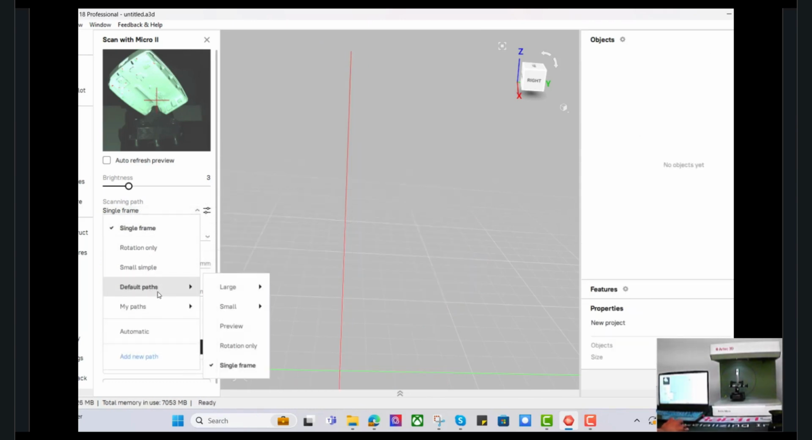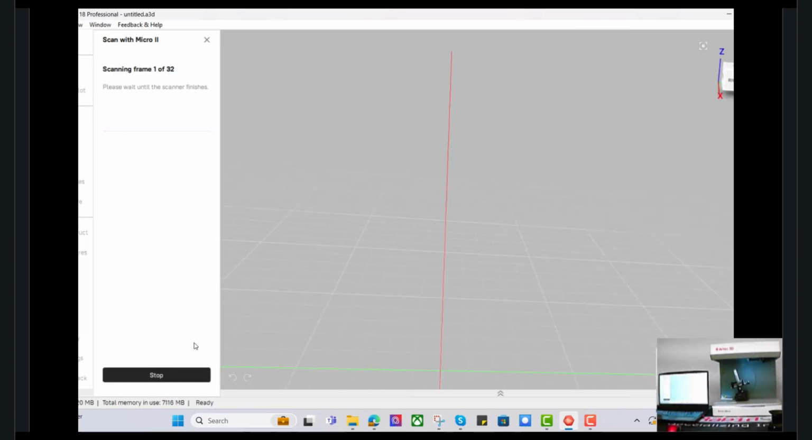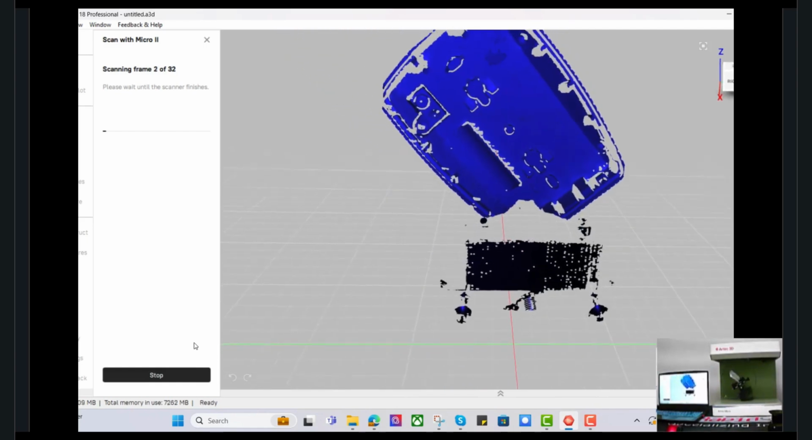Once we're ready to go, again, I can design my own paths if I want, but for the purposes of this webinar, we're just going to do small, simple, and it's going to take 32 individual scans from different angles. And we'll go ahead and speed up this part.